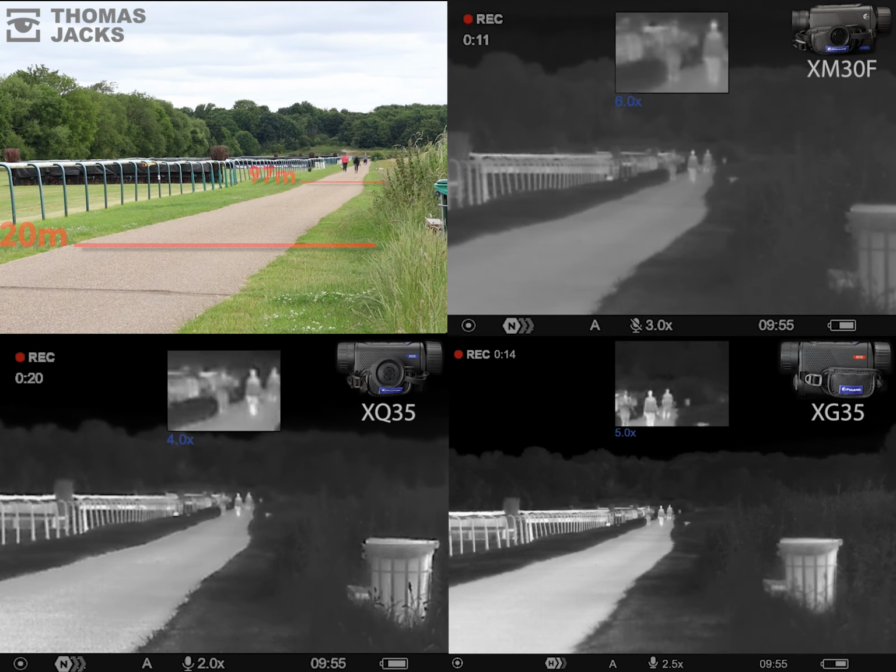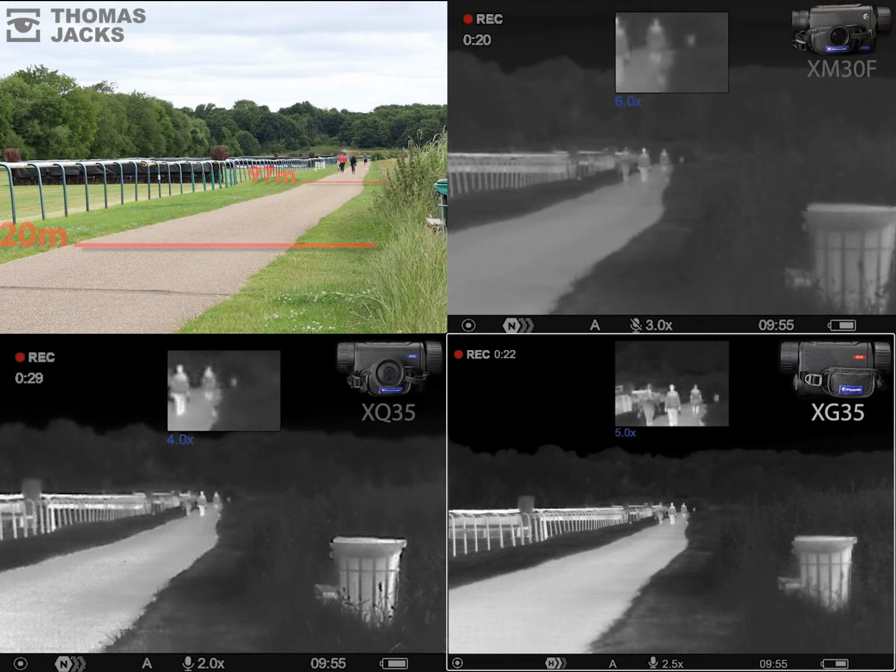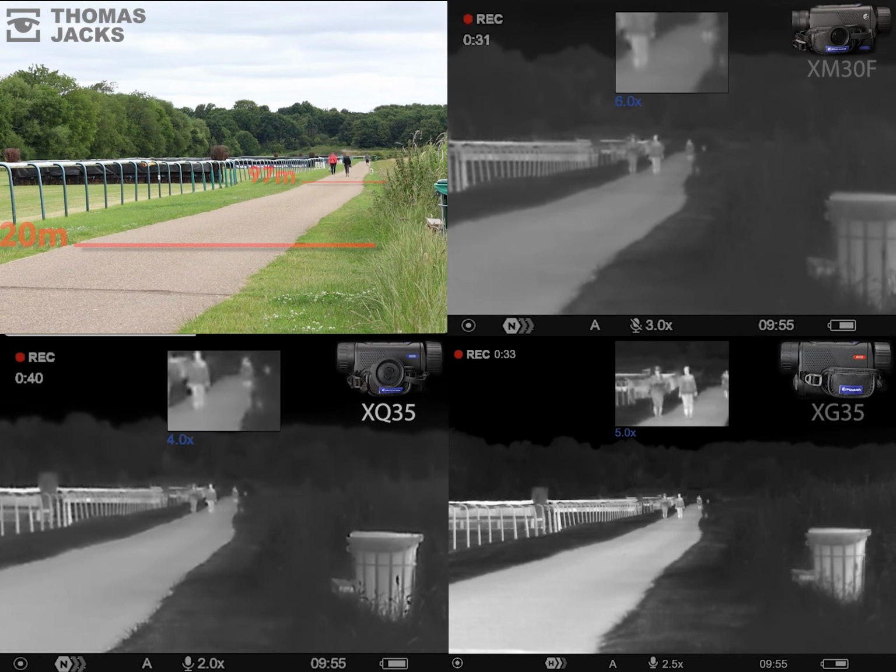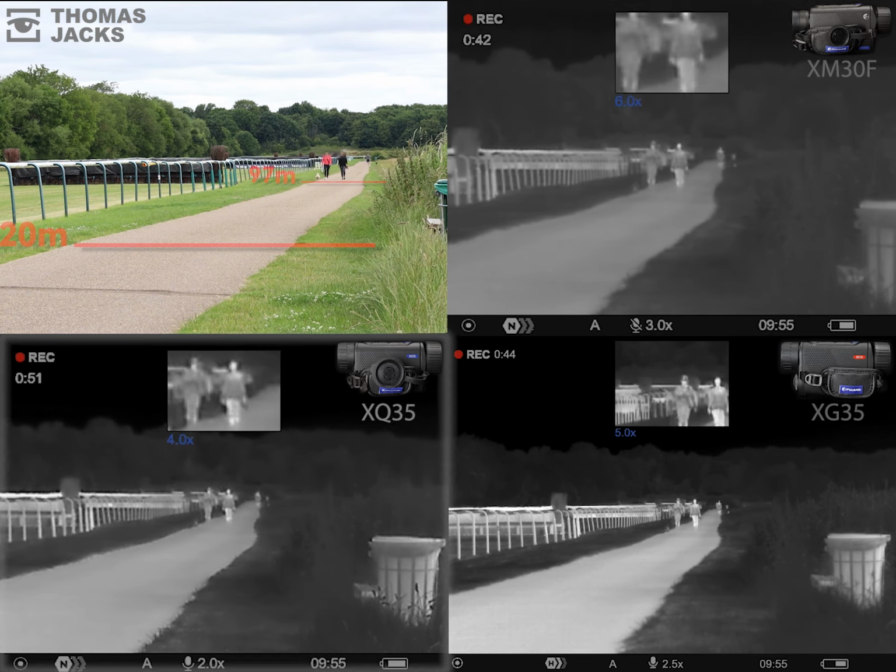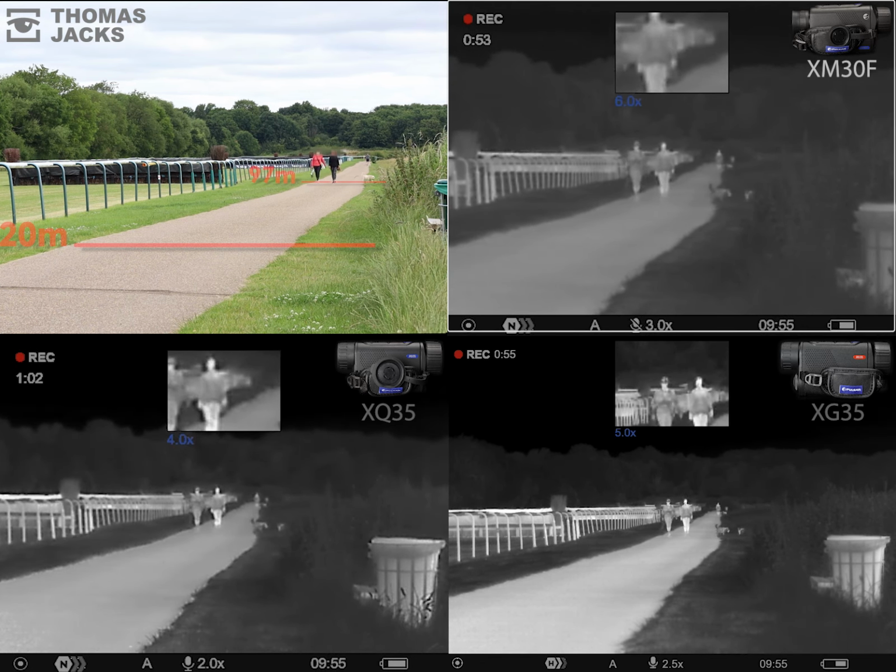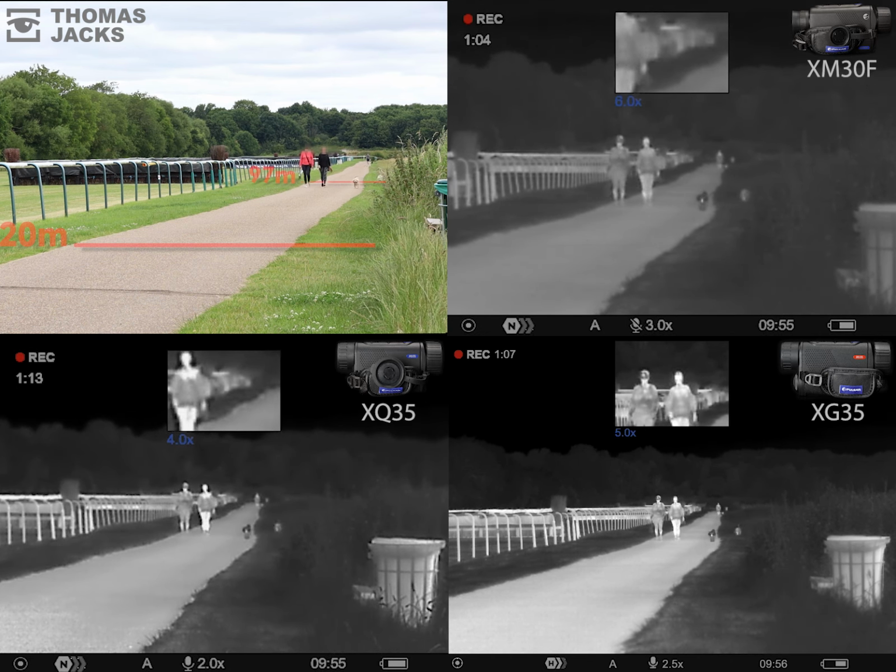At 200 meters, the XG can ID these ladies, and a fraction later, it safely IDs the dogs. Whereas it's not until about 150 meters now, when the XQ can identify the dog walker's gender. And now the XM, which is about 120 meters. And as they approach 100 meters, it's clear all three can comfortably identify the people and these medium-sized dogs.